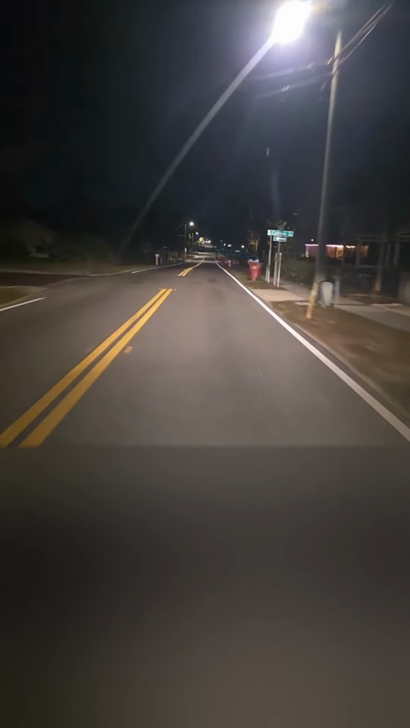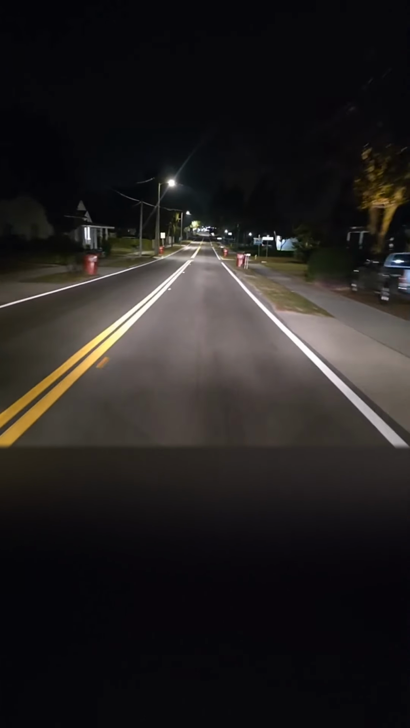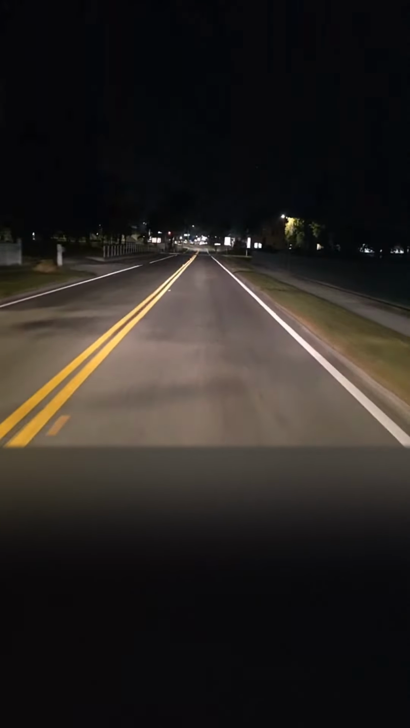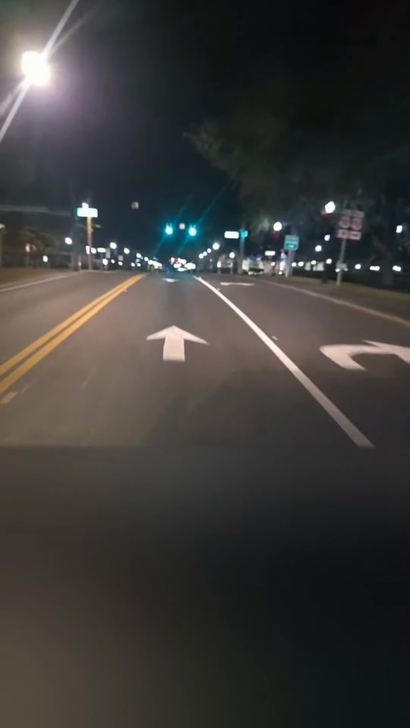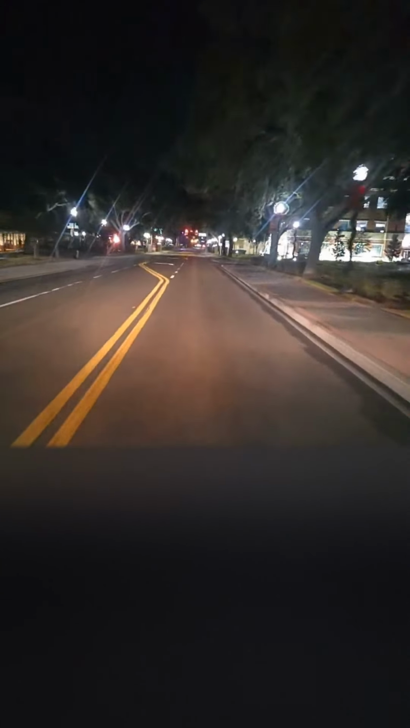Love those LED lights, yeah. It's pretty sad when they're a manufacturer's defect and they just leave them. It's a nice little town here, little downtown area.